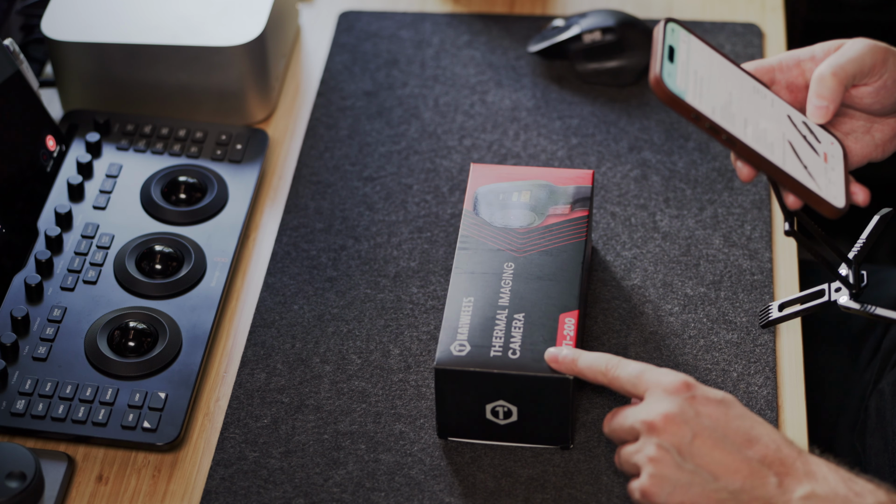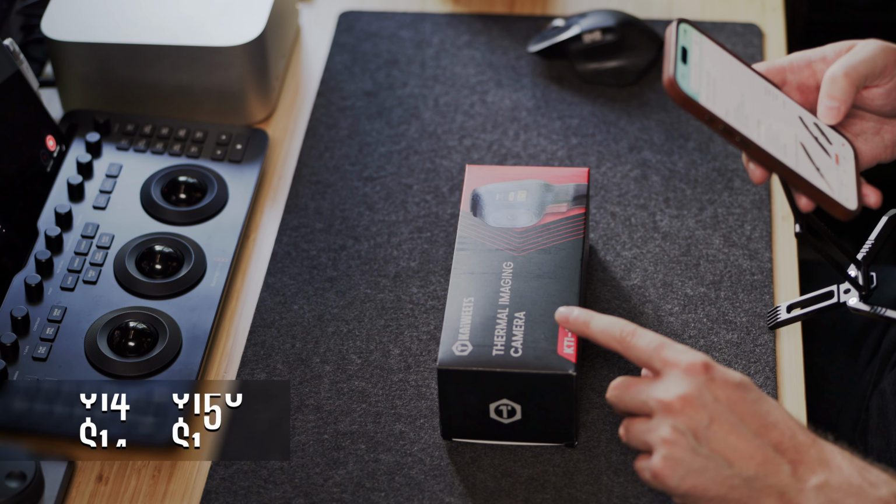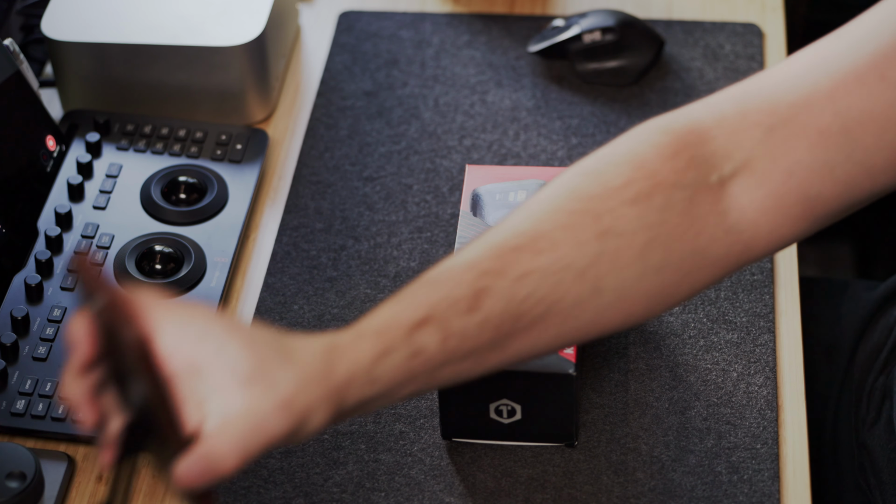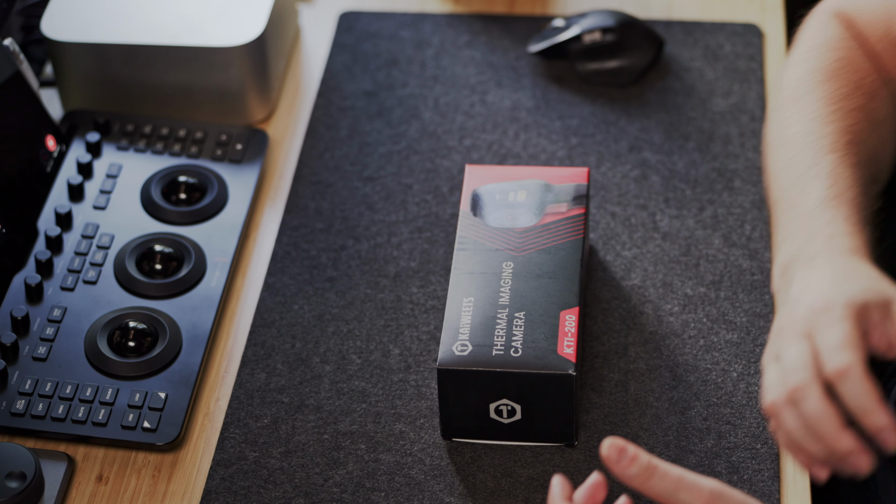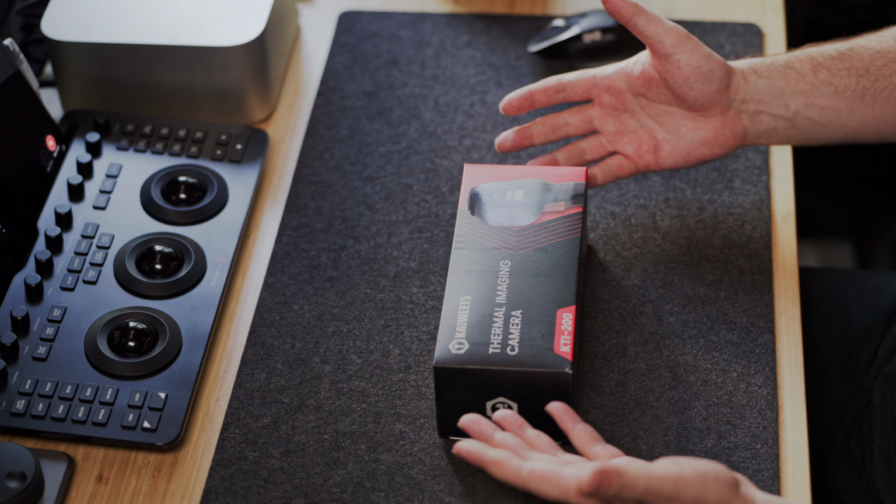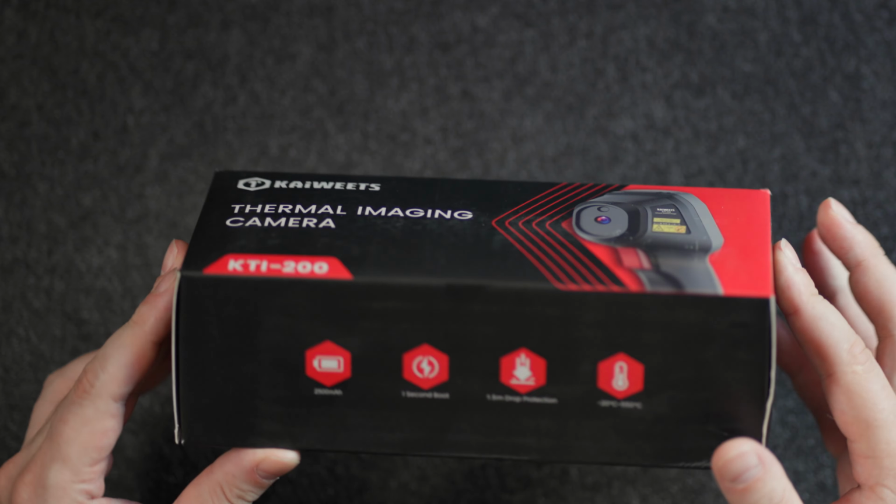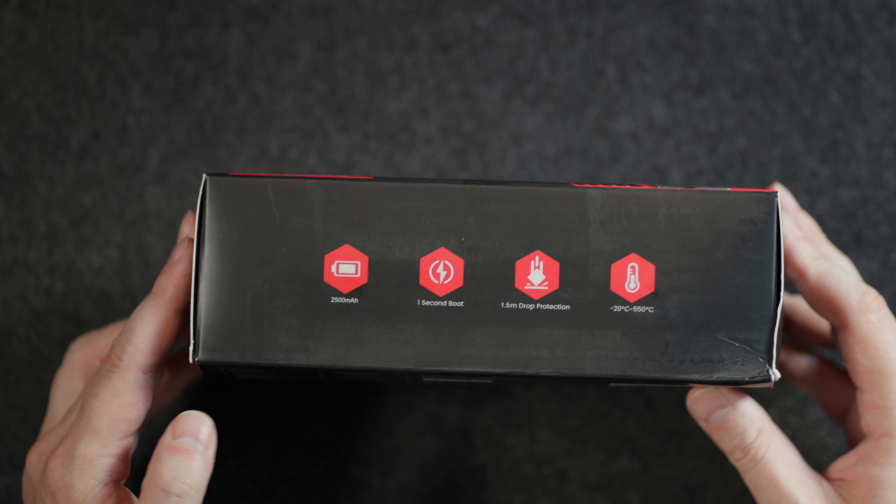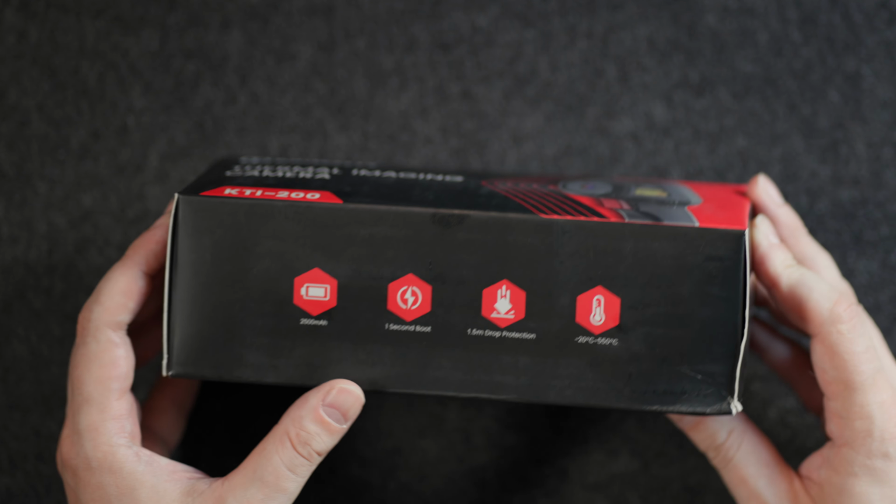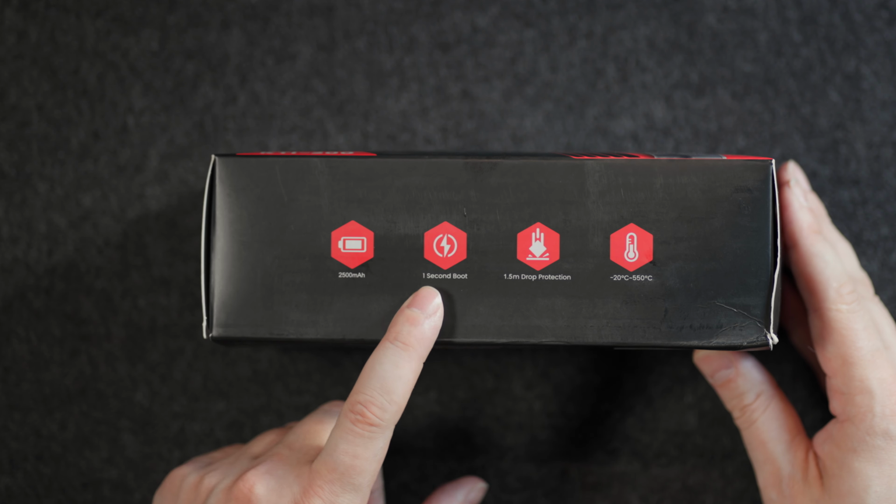So this specific handheld thermal camera is about $140, $150, which is not bad compared to all the other models, but whatever it packs with all the features that it has, this one is the best value for your money. Just looking through the box, you have a 2500 milliamp hour battery inside,